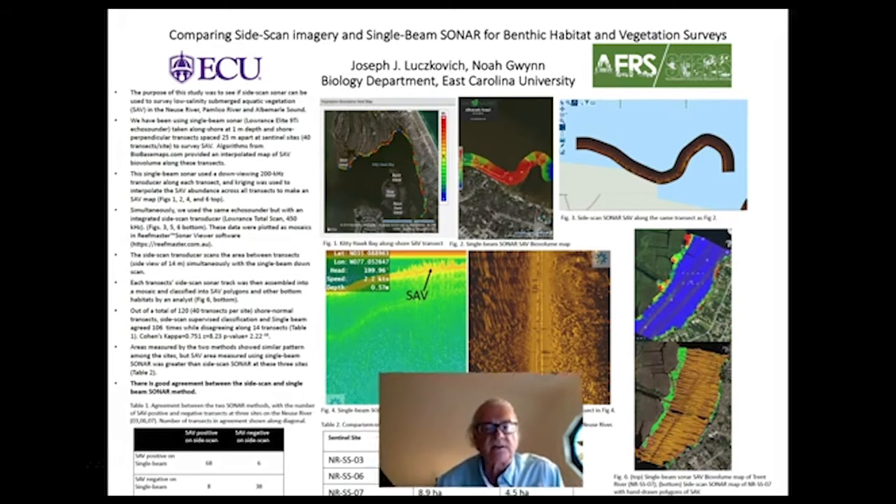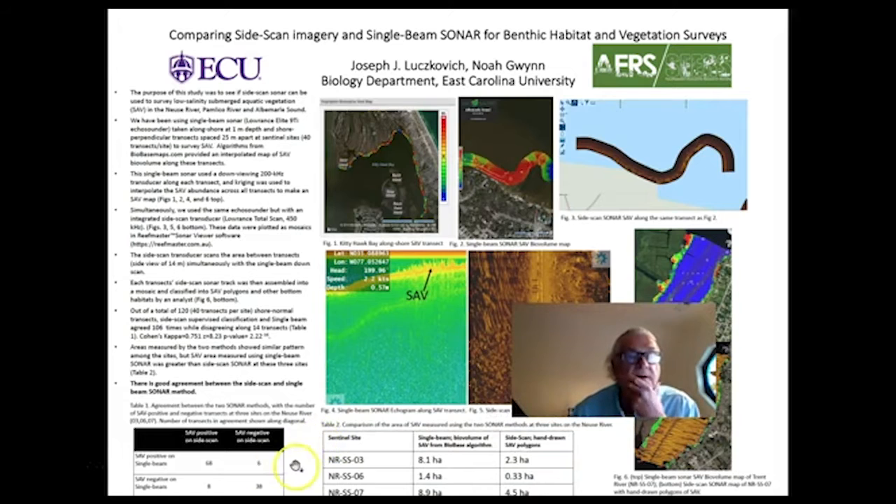And what you see in these tables down here is a comparison of the number of transects out of 120 where we had SAV occurring on the single beam transect. 68 of those 120 times, we also observed it on the side scan. On 6 times, it was observed on the single beam, but not the side scan.